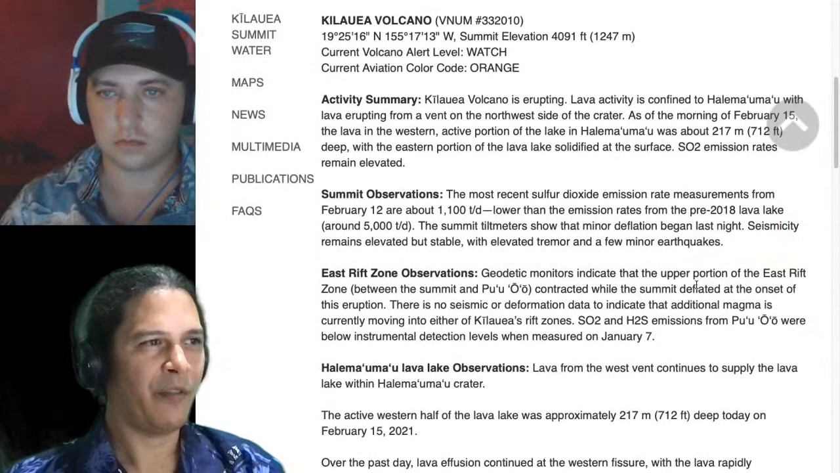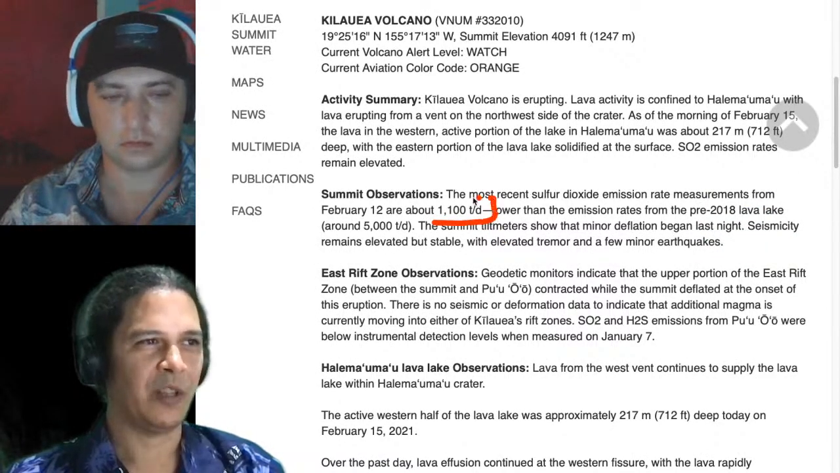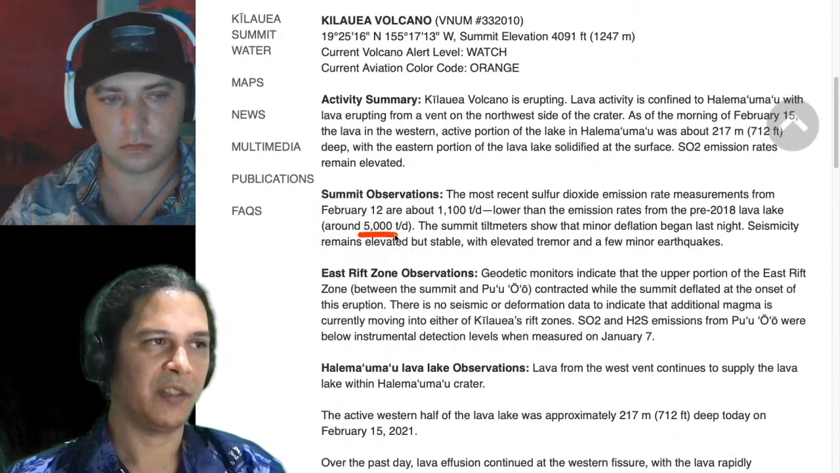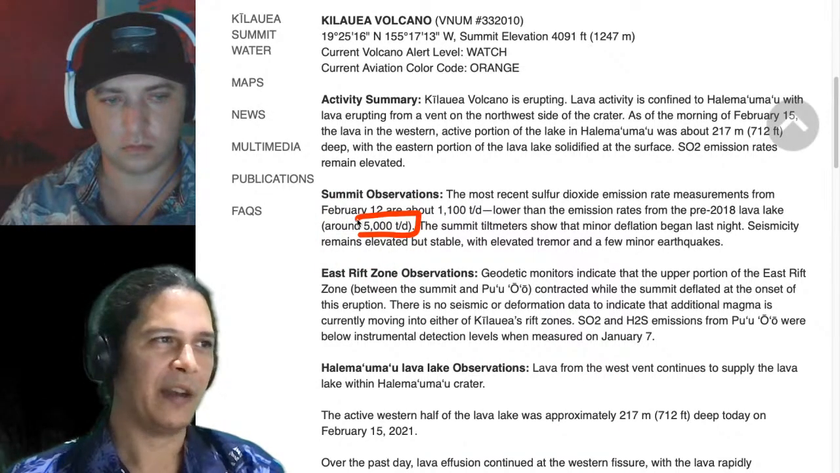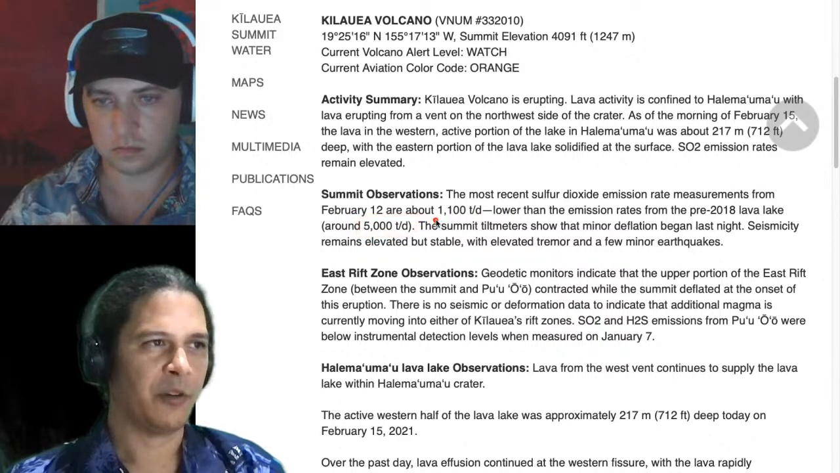Right. February 12th, SO2 measurements, 1,100 tons per day. These are the lowest measurements of the eruption so far, and much lower than our average for the long-term 2008 to 2018 lava lake. That was 5,000 tons per day. And it varied, but you'd rarely see it get below 2,000. And we certainly have been below 2,000.